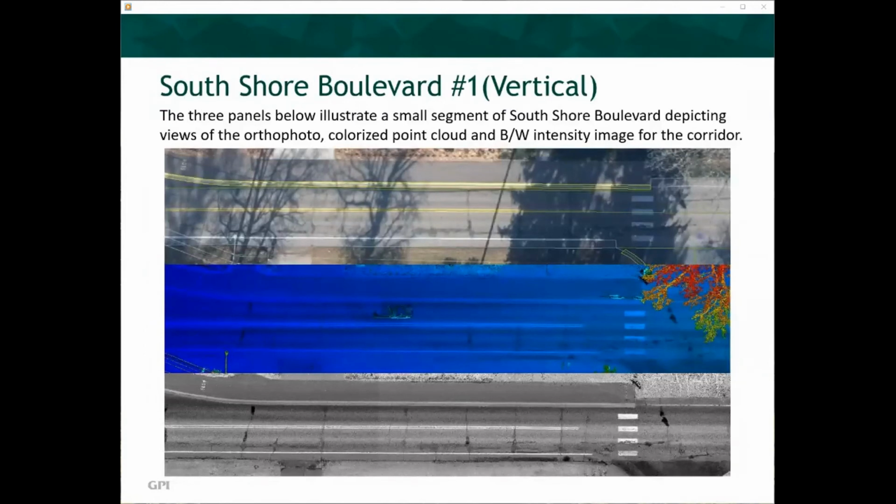Now we'll review some samples of actual asphalt distresses for several highway locations. The three panels below illustrate a small segment of South Shore Boulevard depicting views of the orthophoto, colorized point cloud, and black and white intensity image for the corridor. Each of these views provides valuable information on deformation and cracking along the corridor.